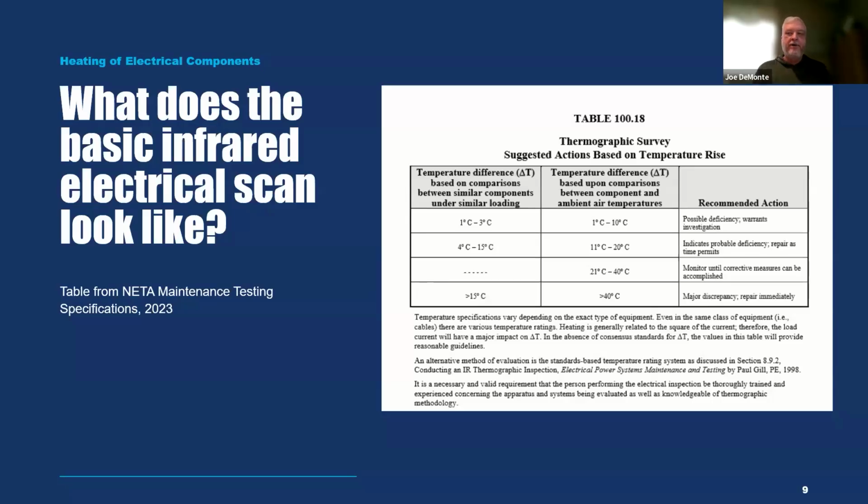A lot of people doing electrical thermography will rely on some sort of severity criteria. The severity criteria that I've typically used is from the International Electrical Testing Association, also known as NETA. They have an MTS, a maintenance testing specifications standard, and they have a table for thermographic surveys to give you suggested actions based on temperature rise, both for similar components and also compared to ambient air conditions if you don't have a similar component.